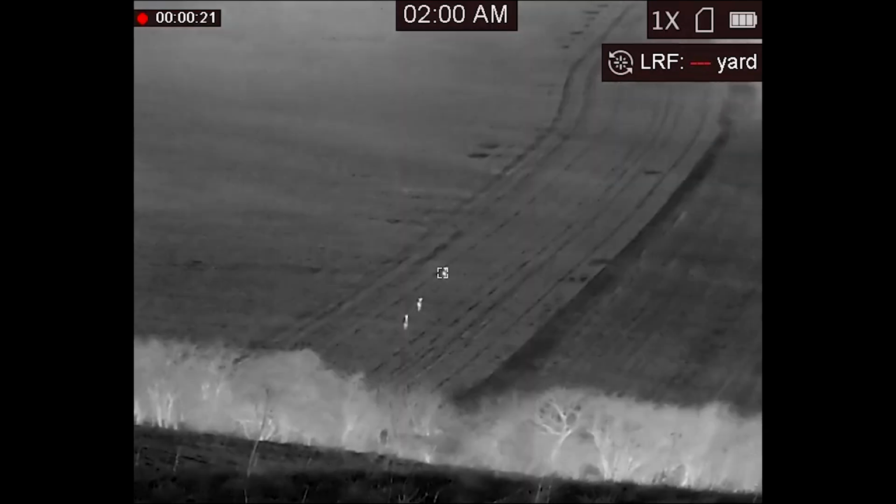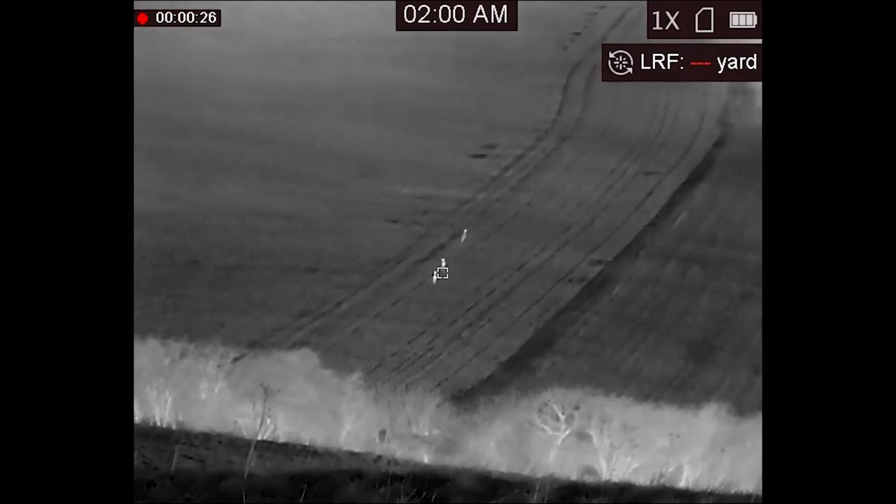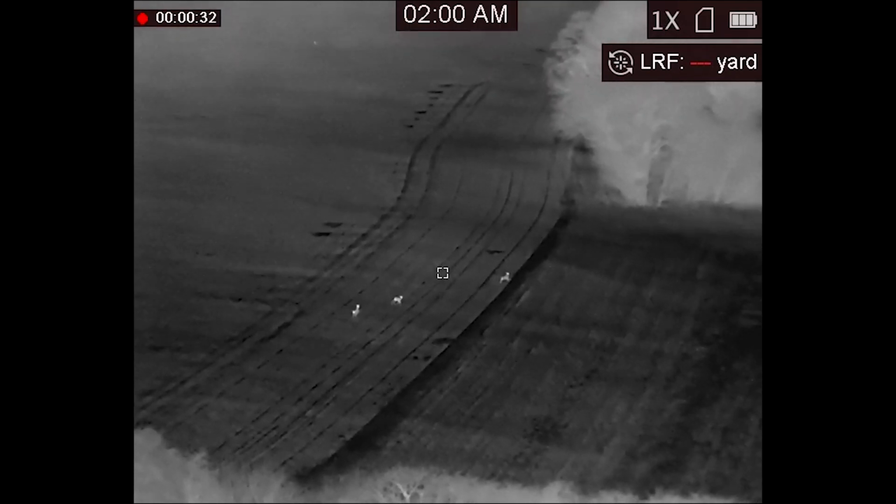One thing to remember is the image you see through the camera isn't anything like the quality you see through the eyepiece, because you're looking through a much smaller eyepiece. Thermal imaging has huge benefits, particularly when hunting and for finding wildlife.